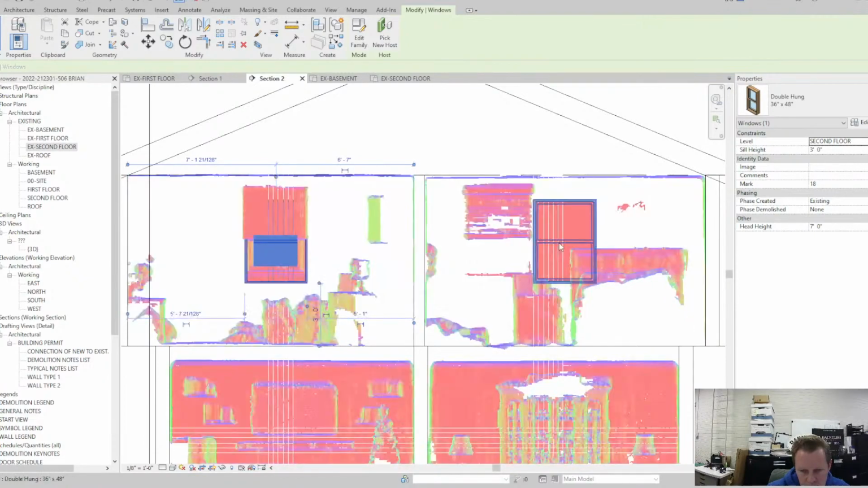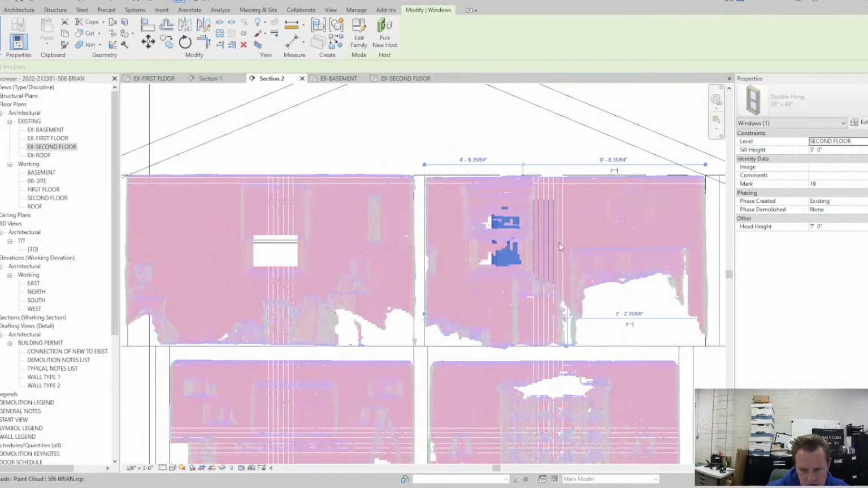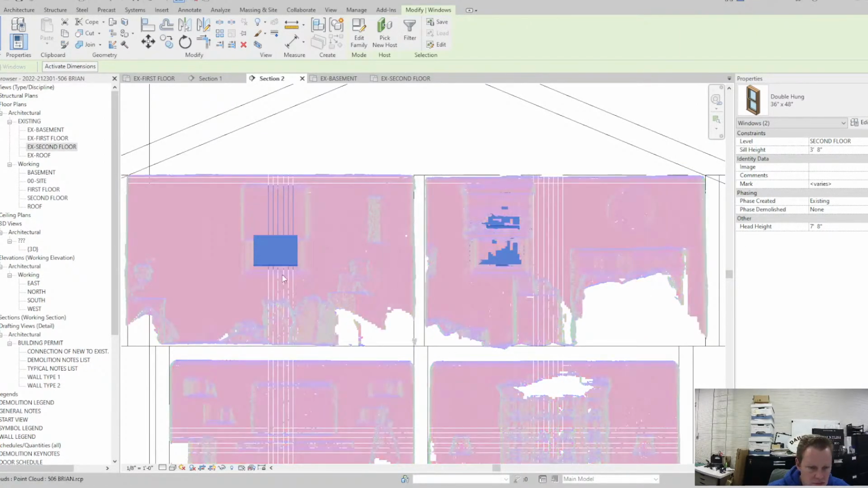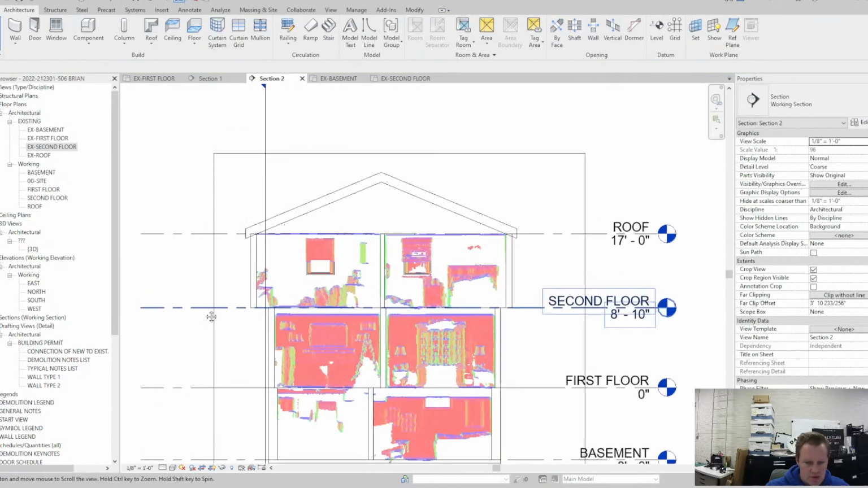And there. I'm just using the arrow keys to move these in place. Again, 3'8". Alright, cool. Oh no, that's just a different thing.